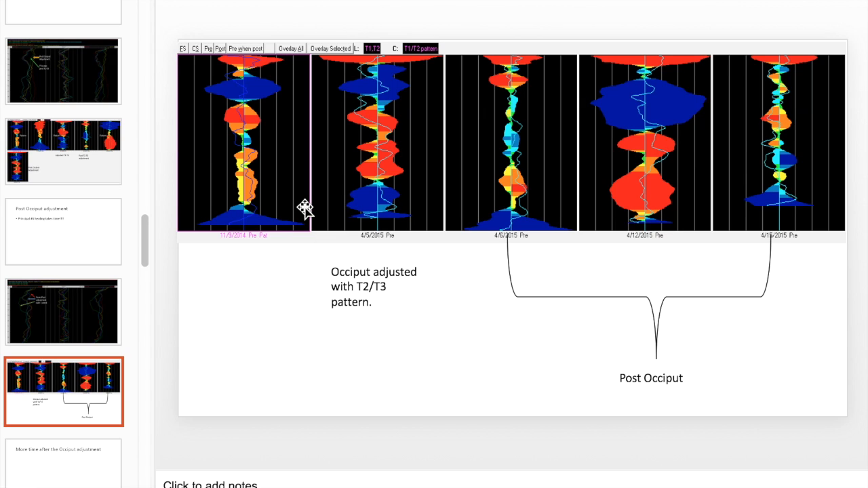So all three of these scans are after the occiput adjustment, and no adjustment was given. So 4/5, we said, was post occiput adjustment, right? And then 4/6 was post.